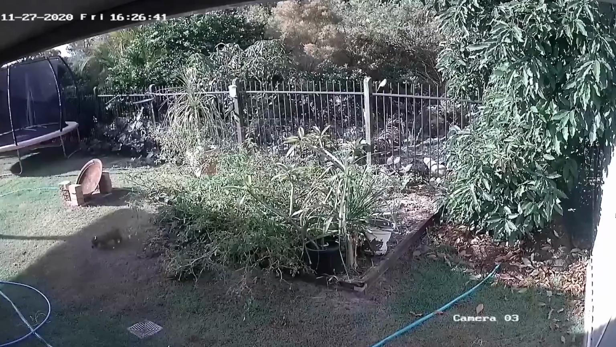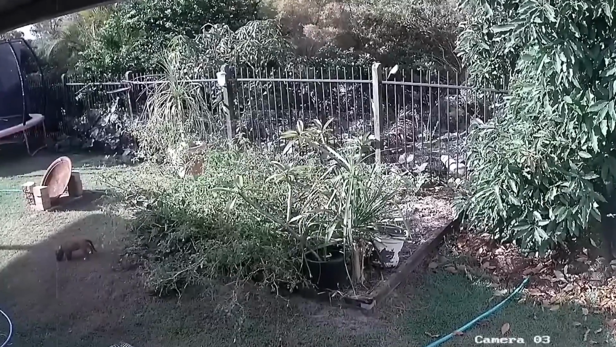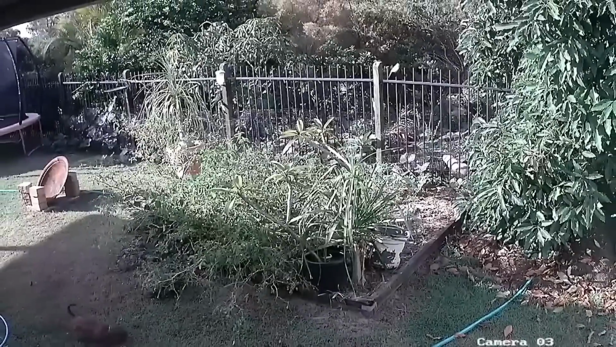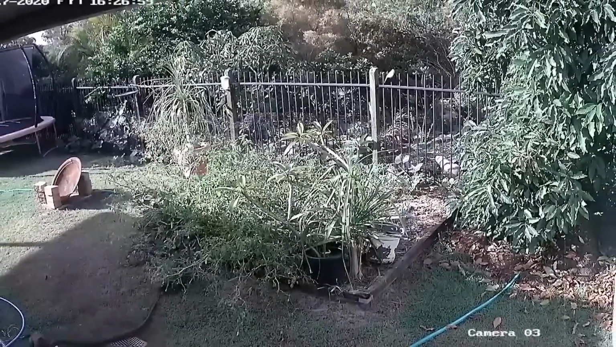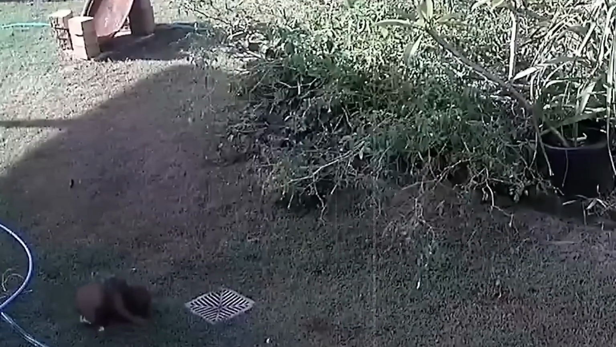In this distressing video from a surveillance camera, we see a house's courtyard where a puppy is playfully exploring. The calm scene takes a sudden and alarming turn when the puppy, venturing close to a bush, is attacked by a snake. The snake quickly wraps itself around the puppy, creating a perilous situation. The tension escalates as the puppy struggles to free itself.